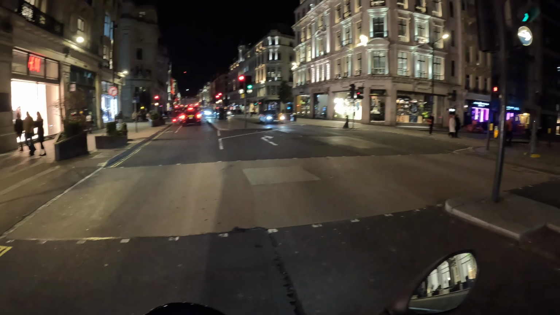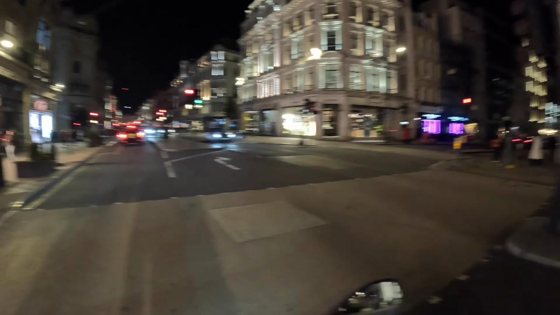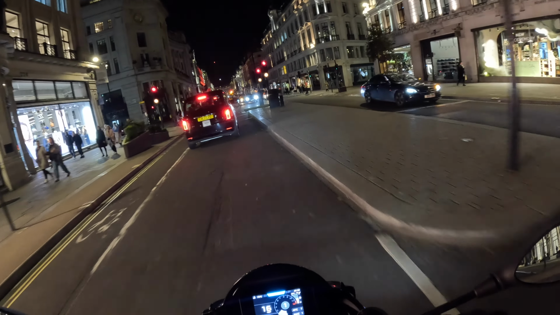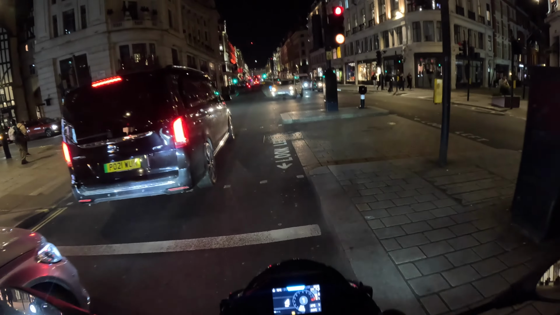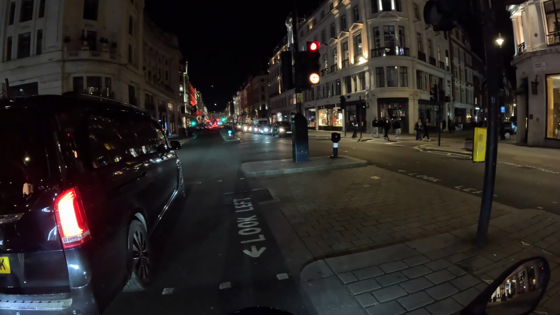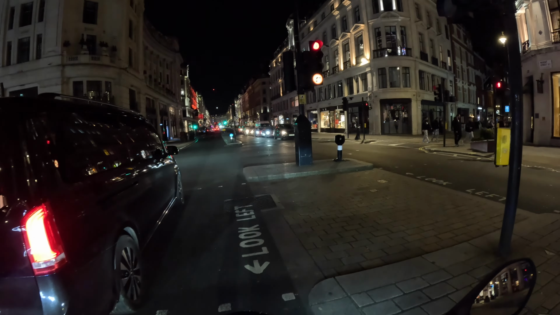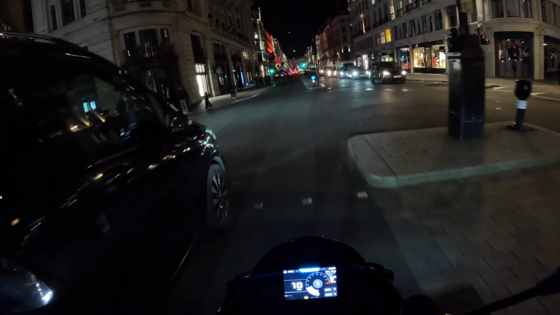Yeah, it's warm. Feeling good, loving a bit of warmth. Come on, lights. No matter how quiet the traffic is, the lights will always get you in this city. Most people on push bikes just go through these red lights.